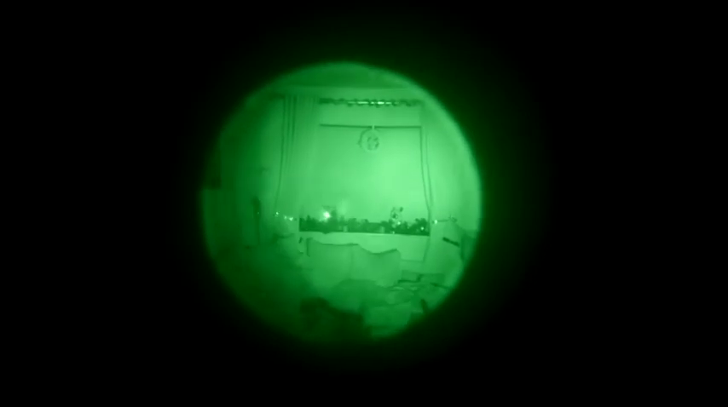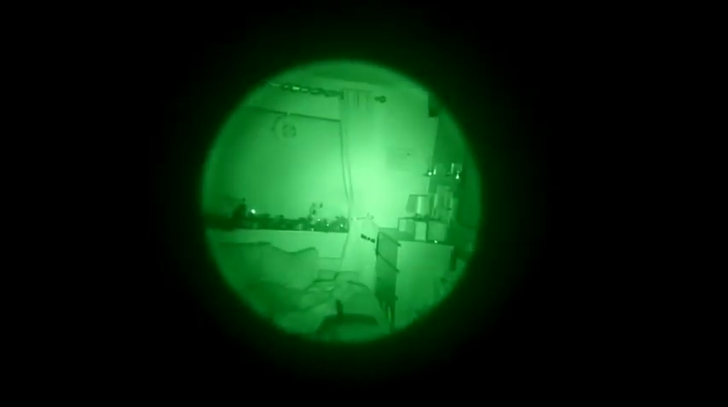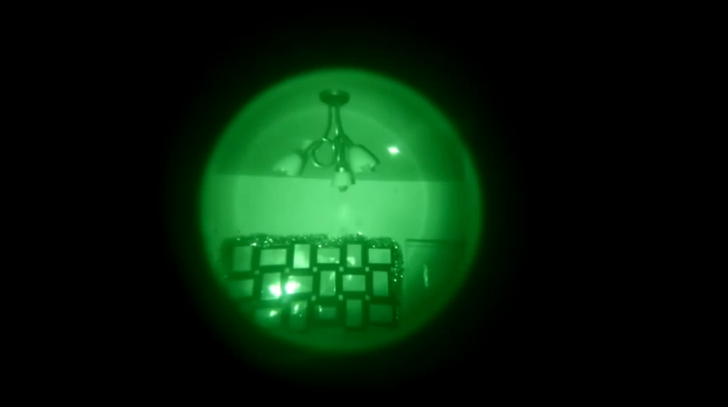So that is it zoomed out, and I'm knocking everything off here now. There we go, so there's the laser. It's very bright, to be fair, when you have it shined everywhere.